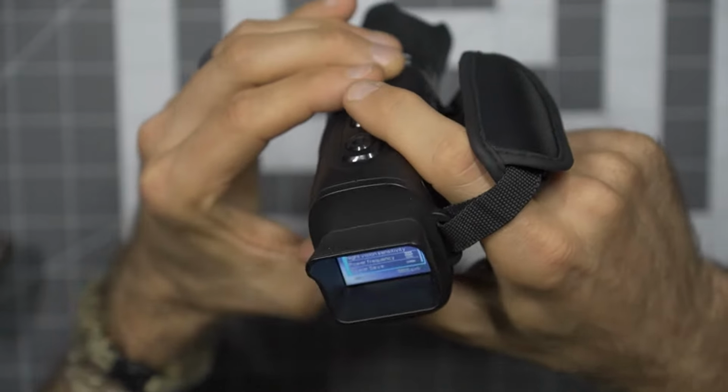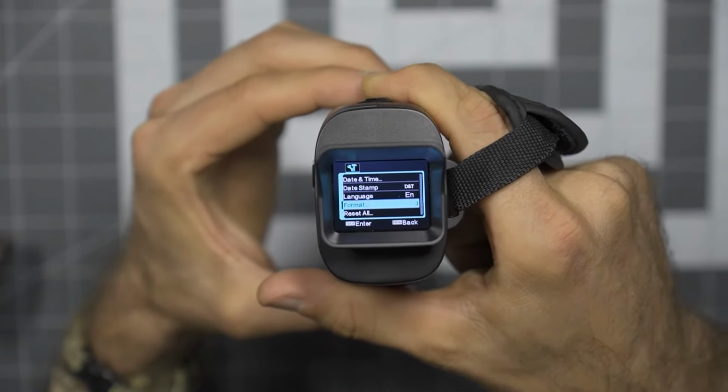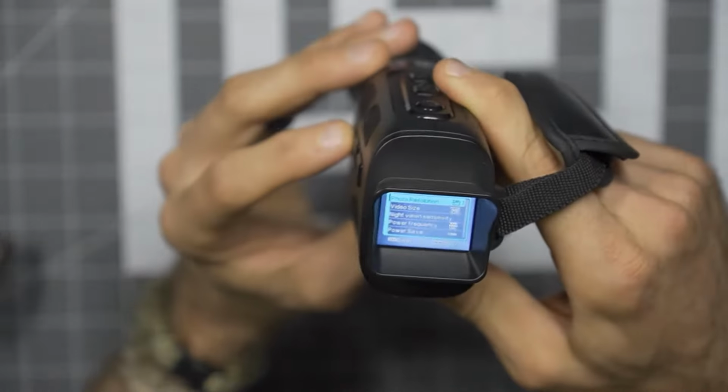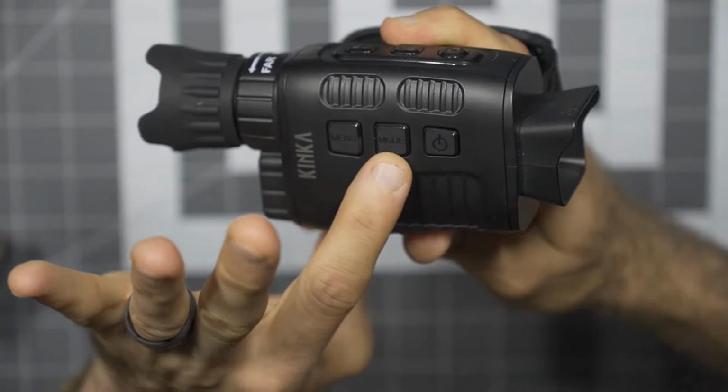You do need to spend a little time getting used to it, but you use the buttons on the top to kind of pan between those, no problem at all. And it works very well. I found after a little bit of practice, I was able to make it through all the menus and didn't struggle too much.